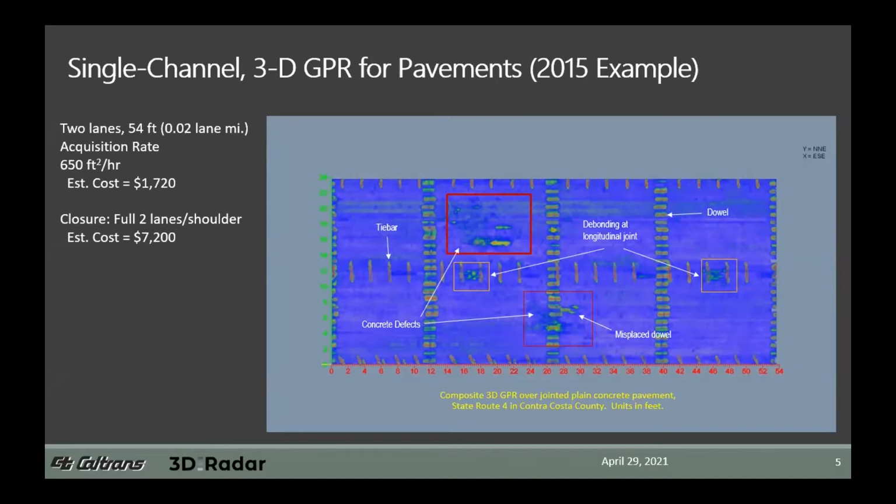And since the efficiencies gained with Examiner's processing capability make the data processing comparable between the two systems, we can focus simply on the labor for data acquisition and the closure costs for comparison between the two systems. Currently, we spec out our processing costs at about $5,600 a lane mile, and that's pretty comparable between both systems.